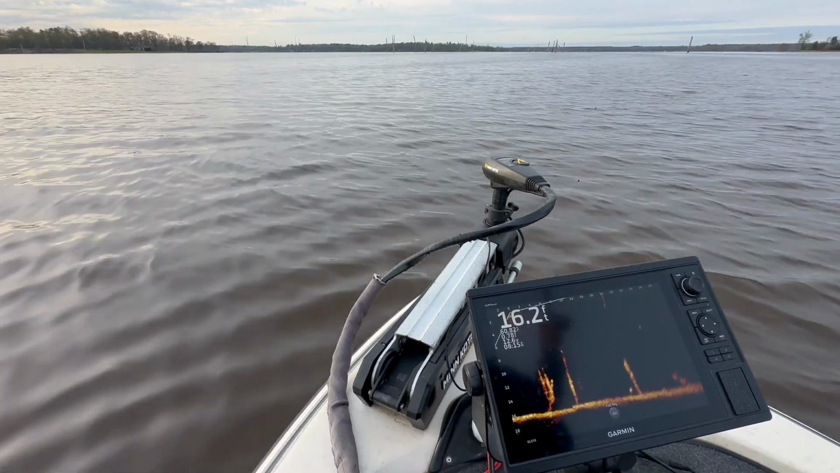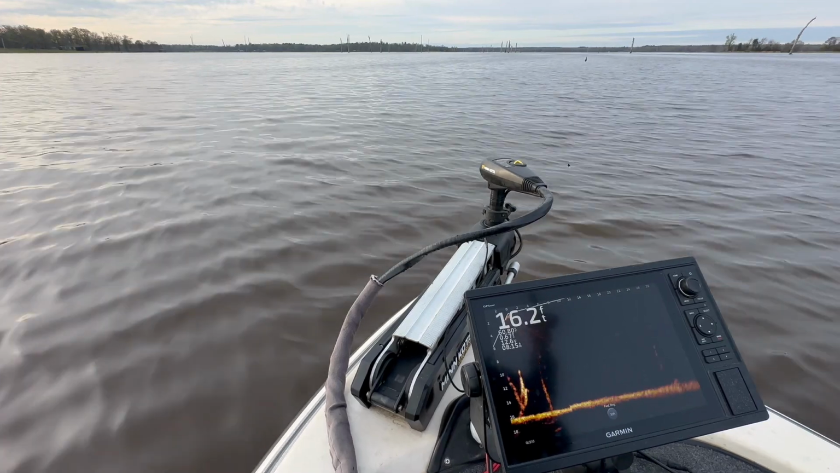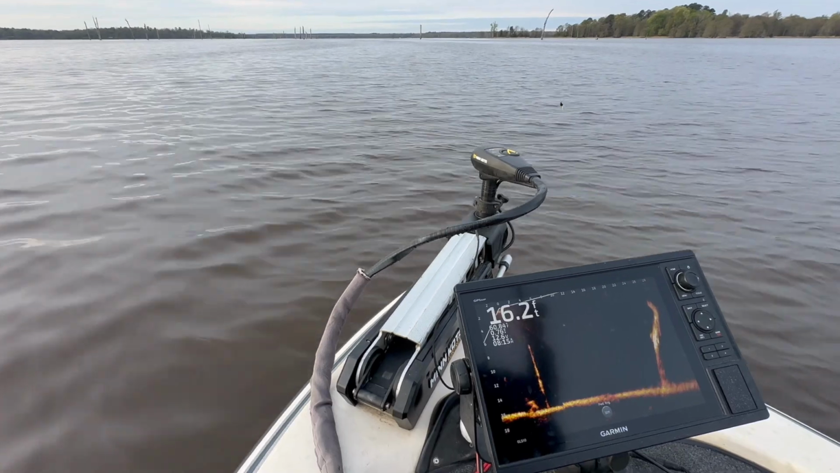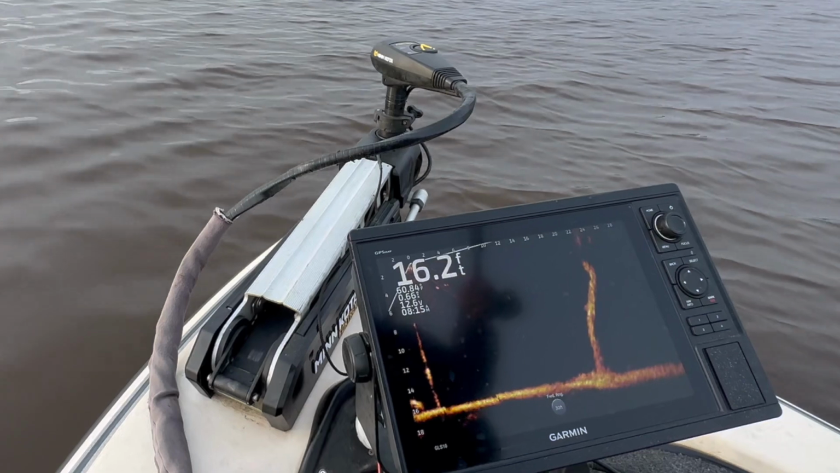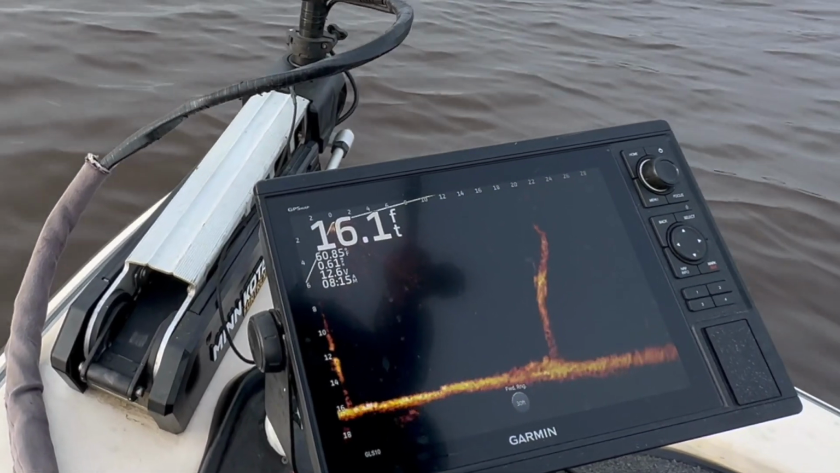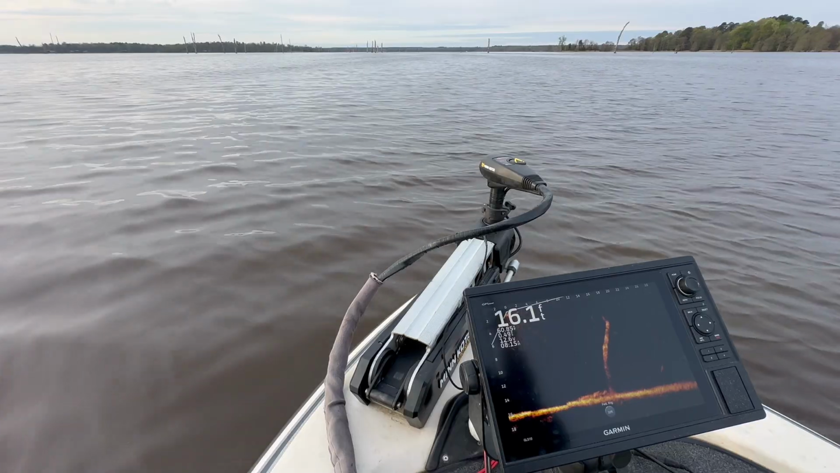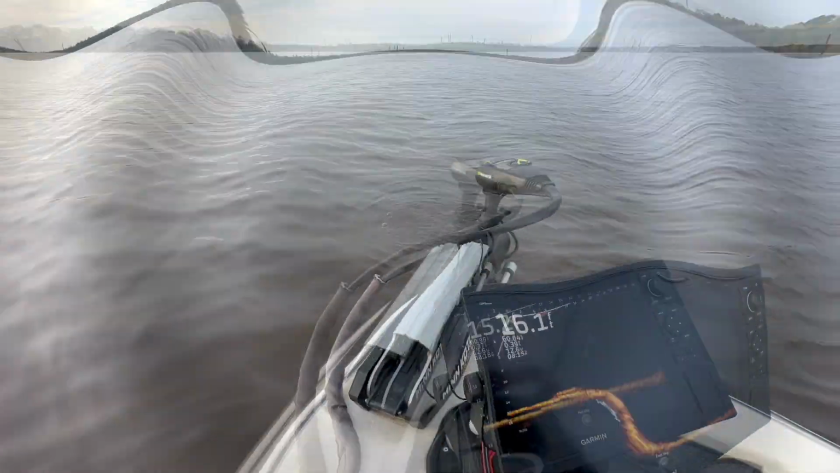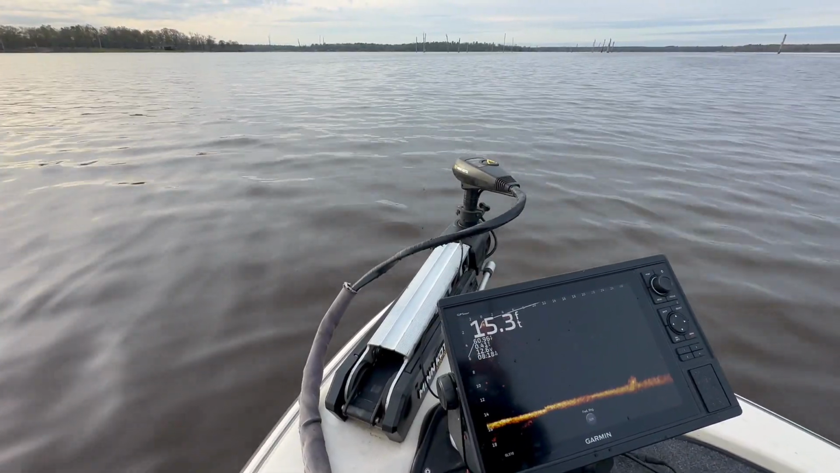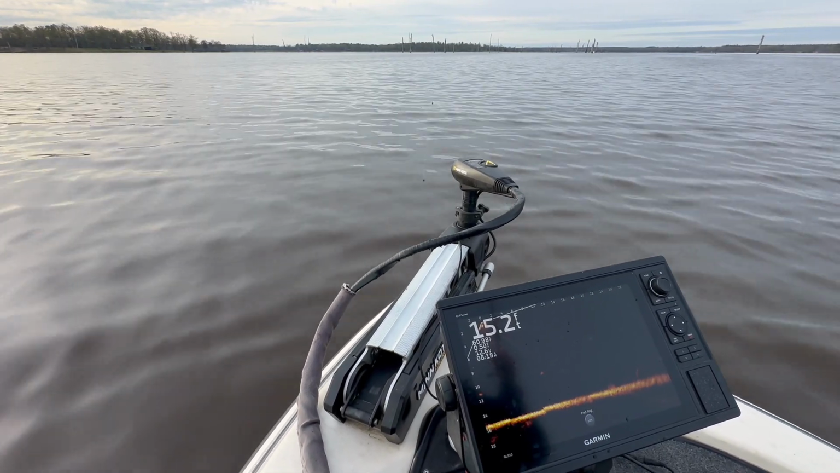All right, we're pointing into the wind, and we got a pretty good flat right here that's got a lot of underwater structure. Something on the side of that tree there. Here, there he is. He hit it. I don't know if you saw that. Not a very big one. The key is keeping the fish on your Livescope and bringing your bait to it.